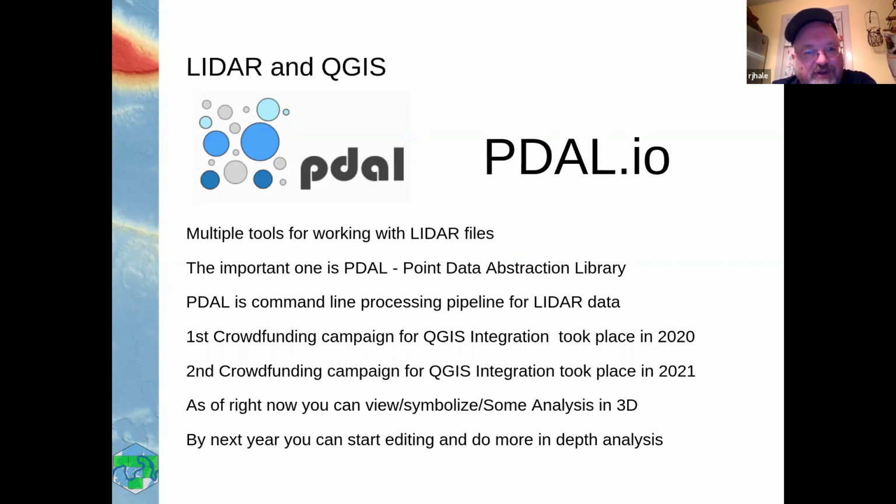They could view it, you could read it, could do things with it. The second crowdfunding campaign happened, and they wanted to do a little bit more. And that one ran, I think they collected something like 60, 70, 80,000 US dollars. And so as of right now, you can view, symbolize, and do some 3D analysis, and probably in the next release, you'll be able to actually extract, pull, and do some other work.